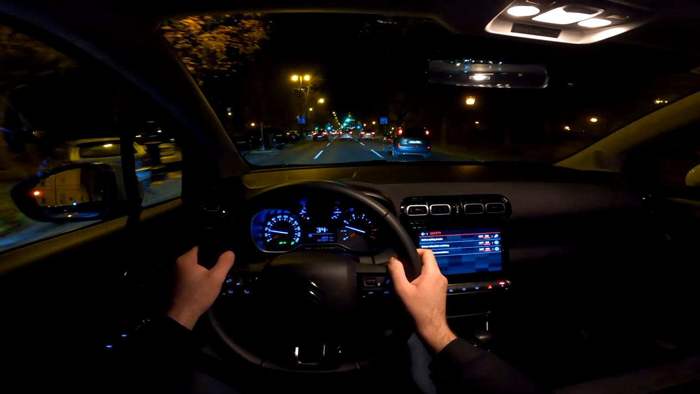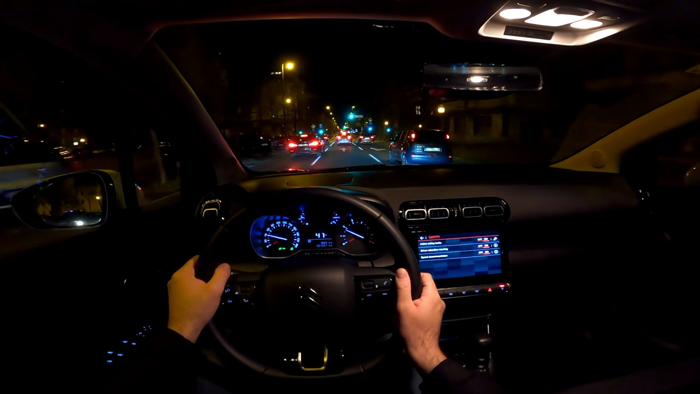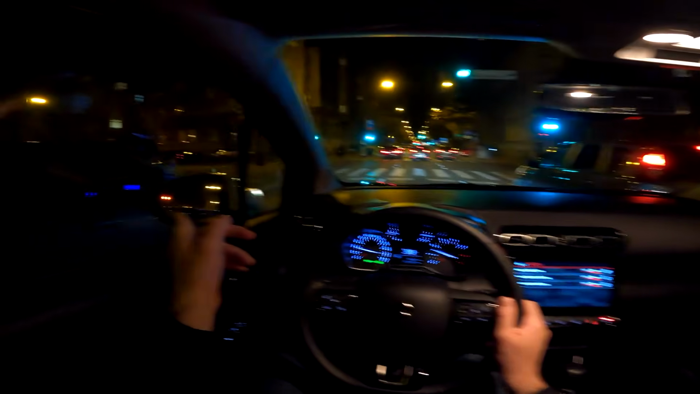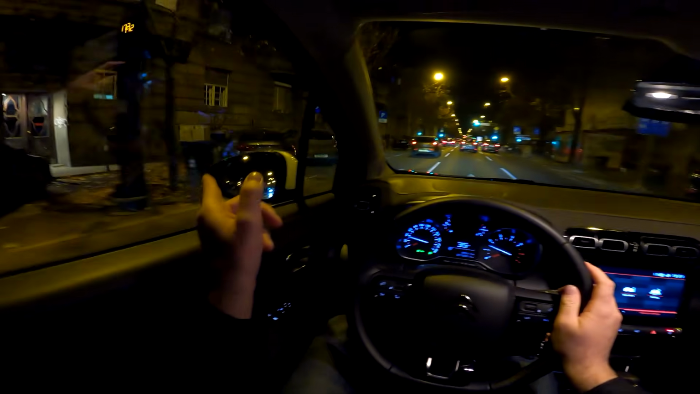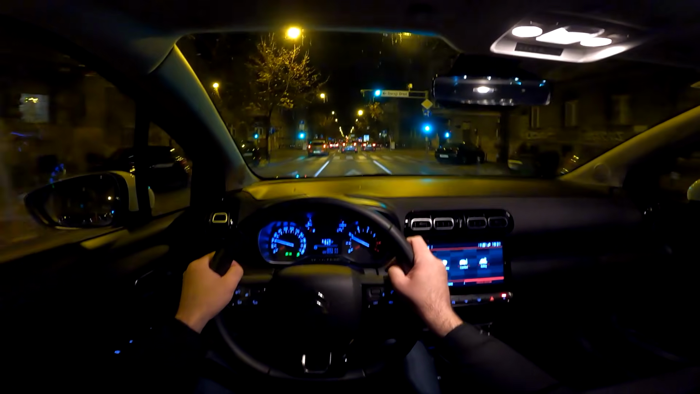For example, here we have active safety brake, we have driver attention warning, we have speed recommendation, and we also have the blind spot assist. I think you could see that. You have the dot in the mirror warning you that you have the car in your blind spot.